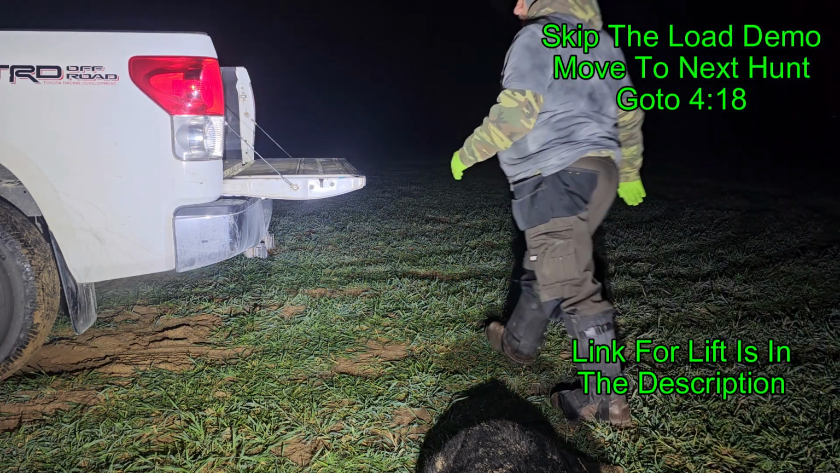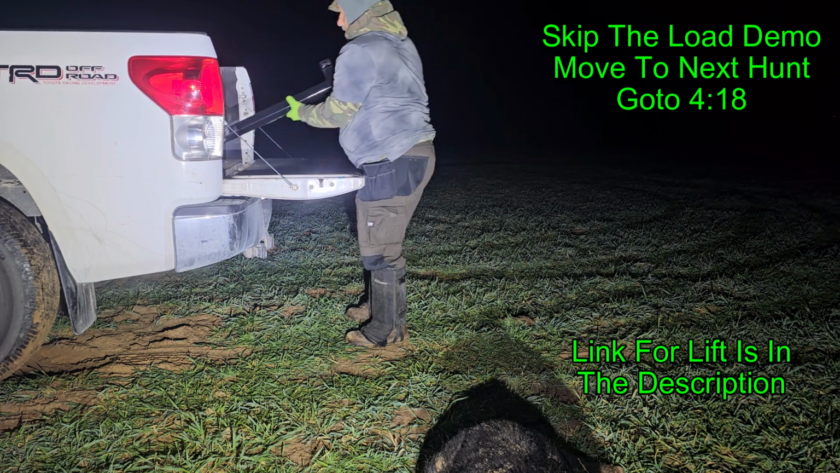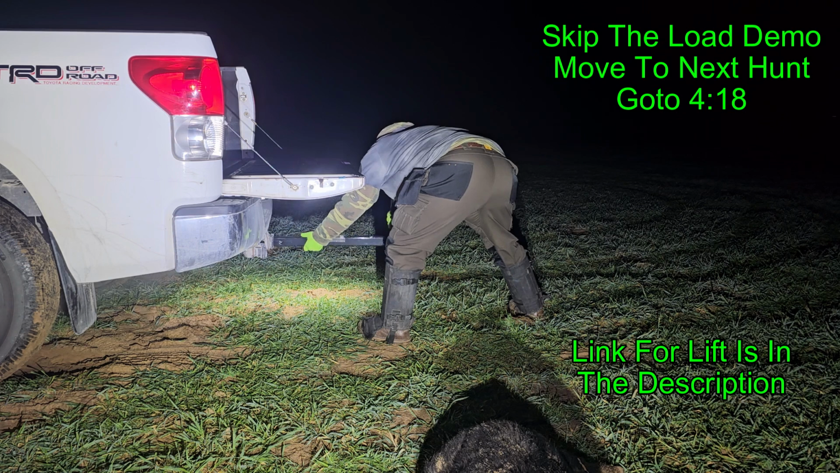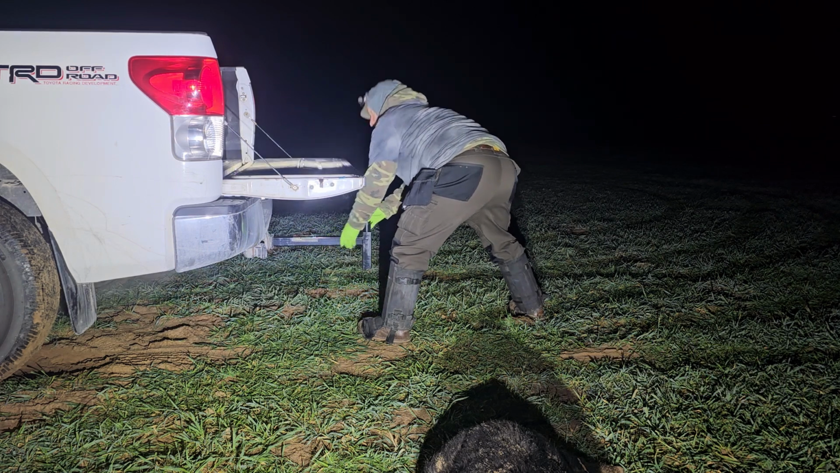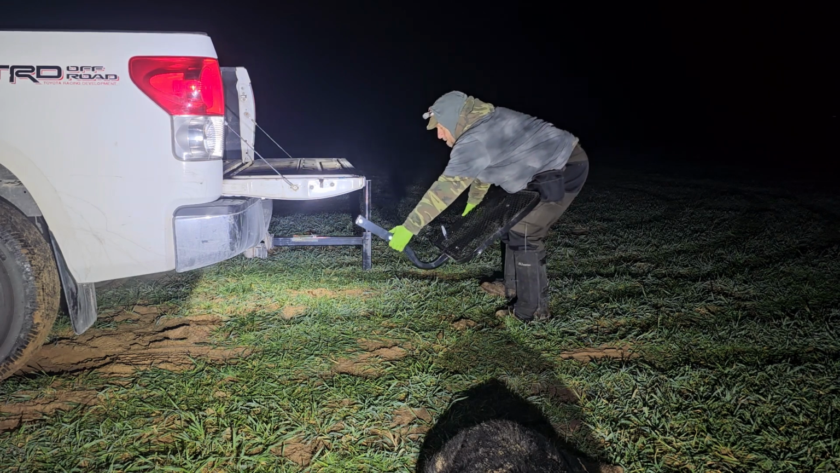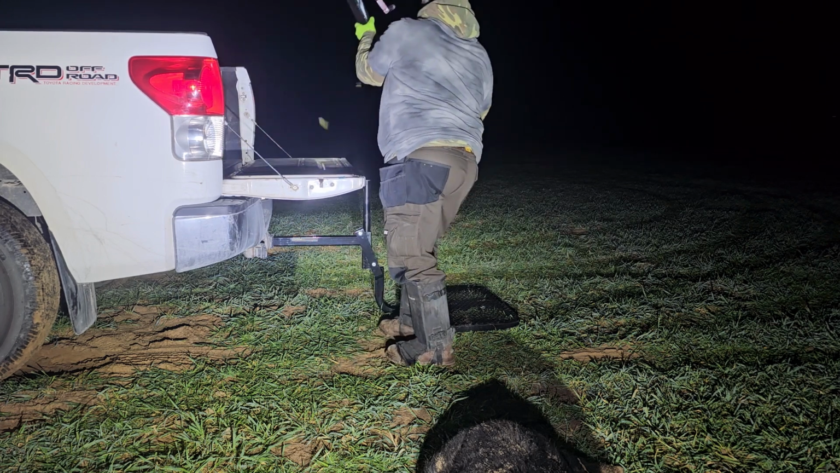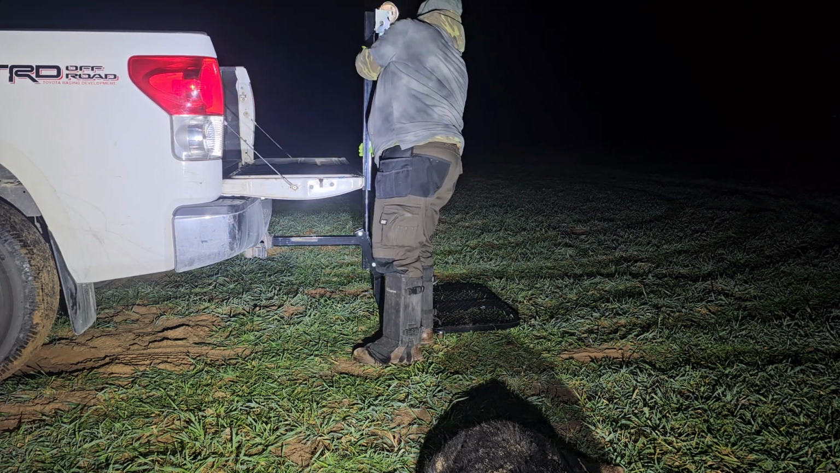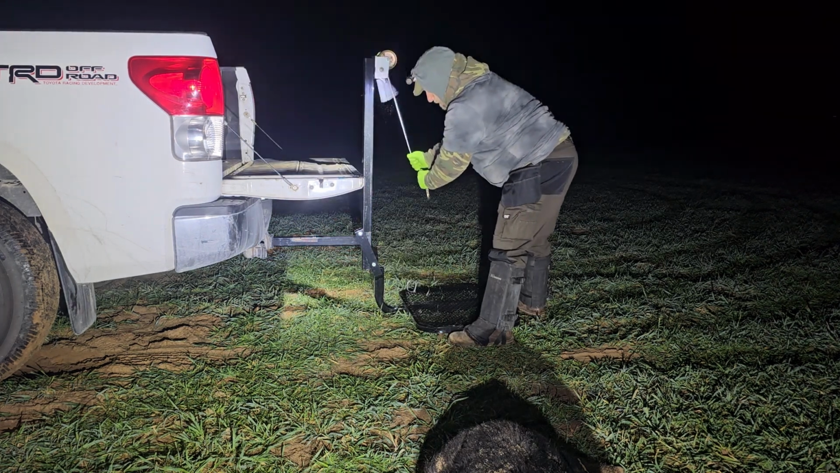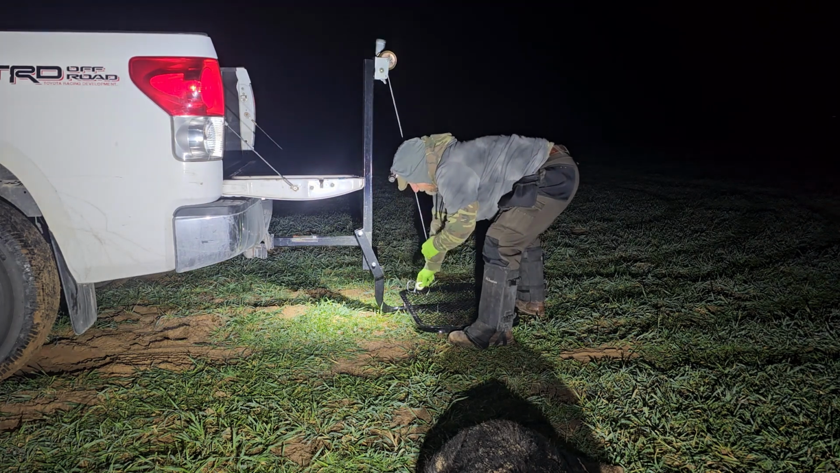In the meantime, this is how I've started loading up hogs. I've gotten a new lift that requires some assembly, and it's actually quite easy to assemble. Comes in 3 parts. That one just goes in the trailer hitch slot. Here's the platform for lifting the hog, and then the hoist part. And it actually goes on a round post, and this will actually pivot here in a second. So pulling down the cable to hook to the platform.